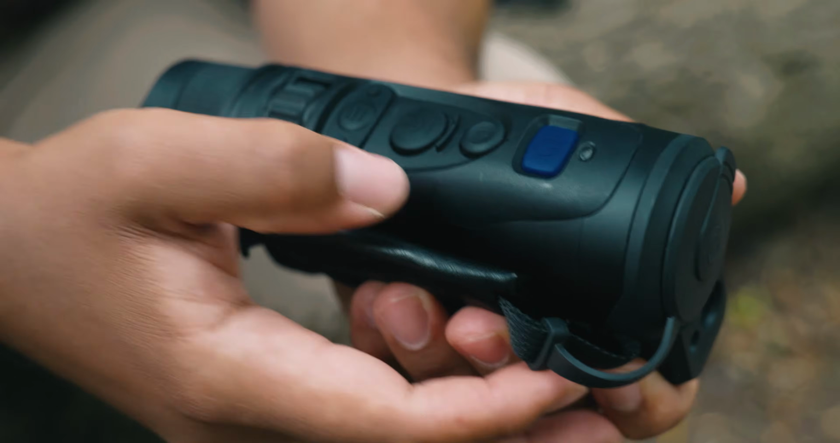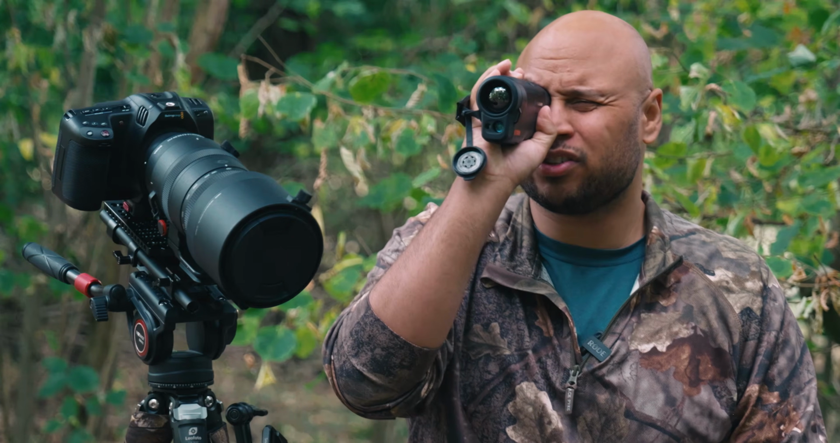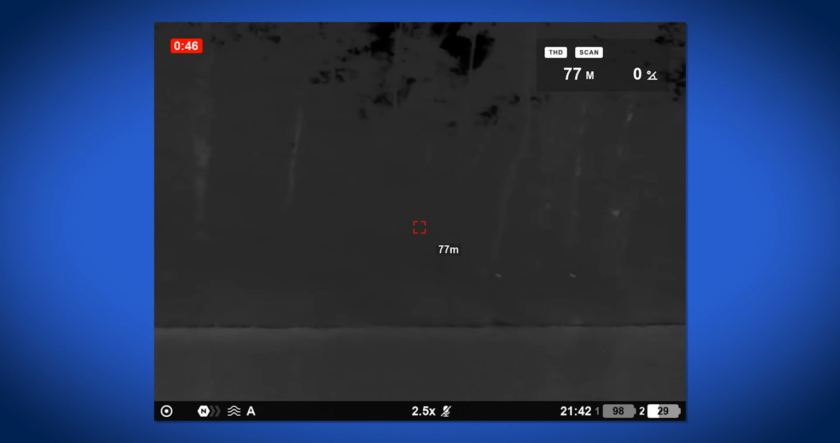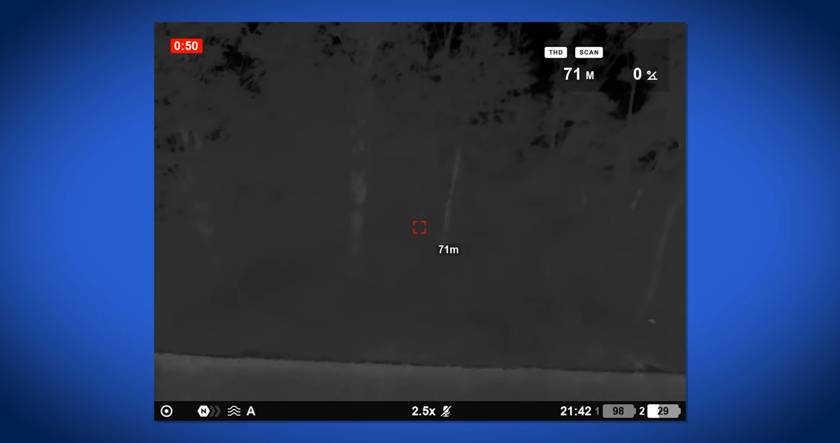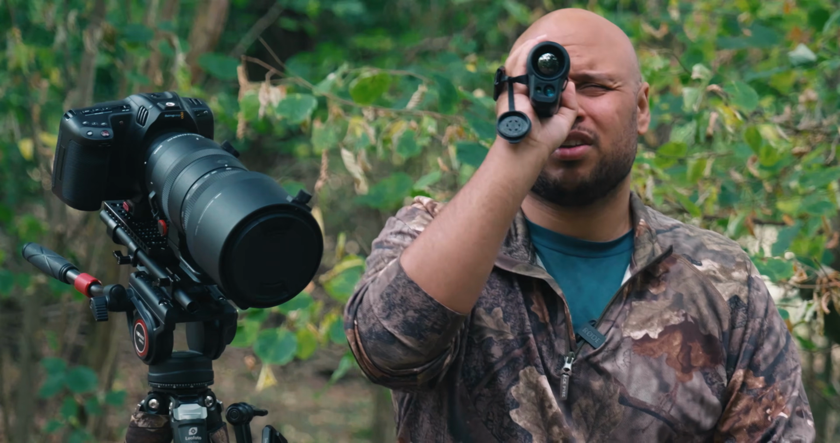Now underneath, you've got a little arrow. This is your laser rangefinder. Now, to turn this on, you just give it a little tap and it will start giving you readings about how far things are in the environment. If you hold it down longer, you can enter scan mode as well, and then you'll start getting changing readings, which is really, really useful.